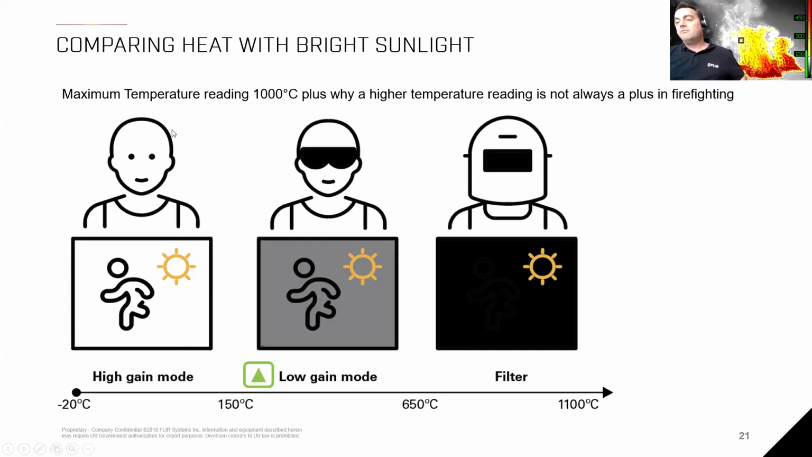And if the temperature is rising, you can compare that to being out in the bright sunlight using your sunglasses. You can still see everything perfectly, but you're protecting your eyes from getting that much energy of the sunlight into them. The same happens here with the camera. It's switching to low gain mode, and you can have temperature readings from 150 to 650 degrees Celsius perfectly here. But what happens if you have higher temperatures?